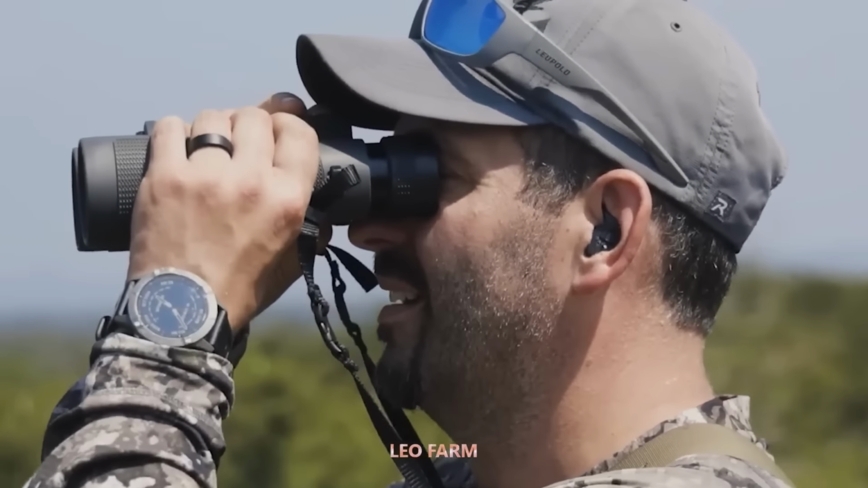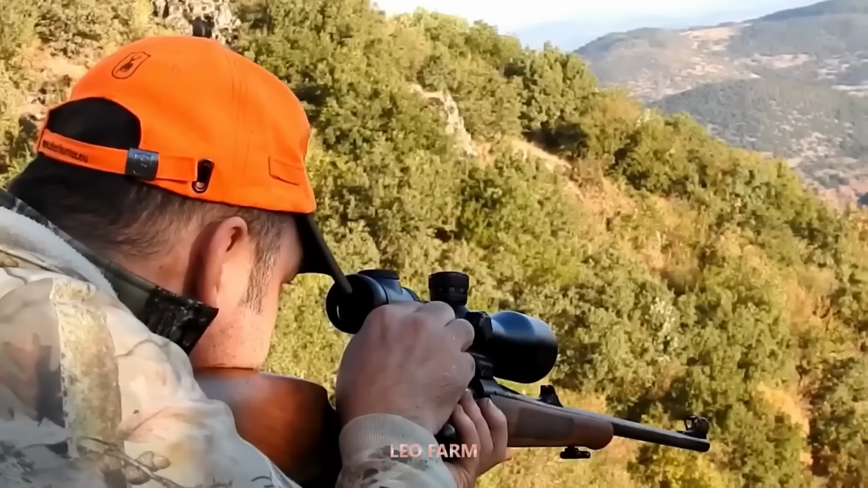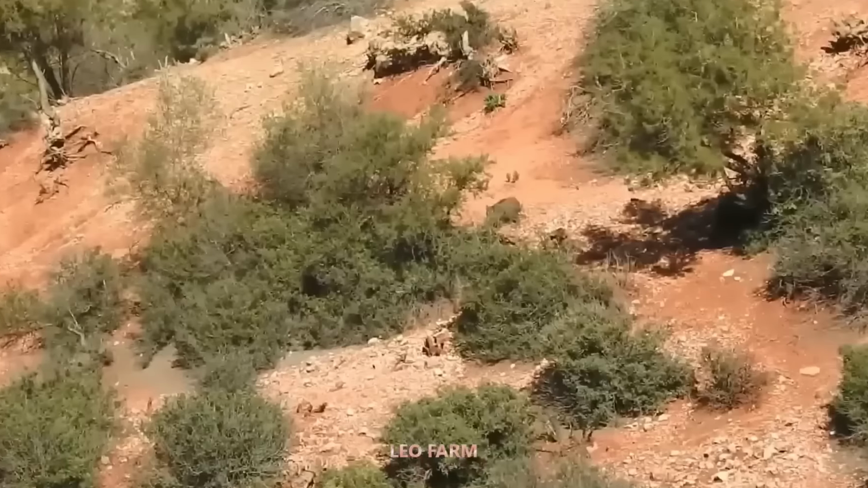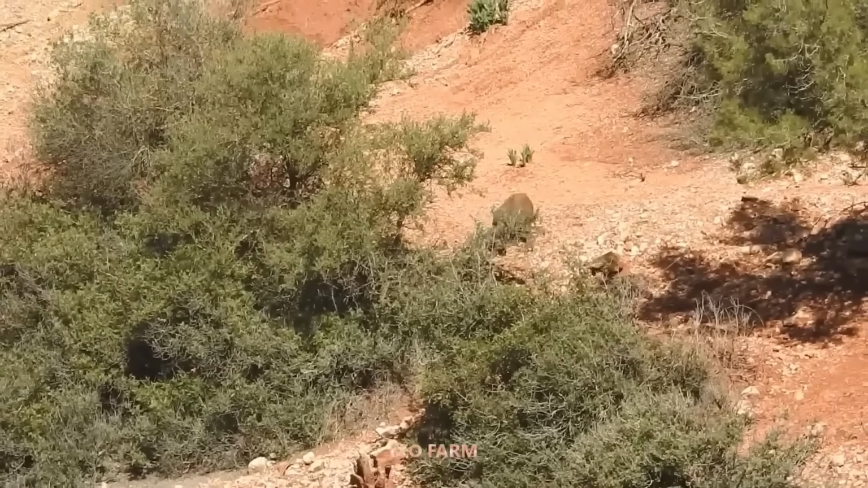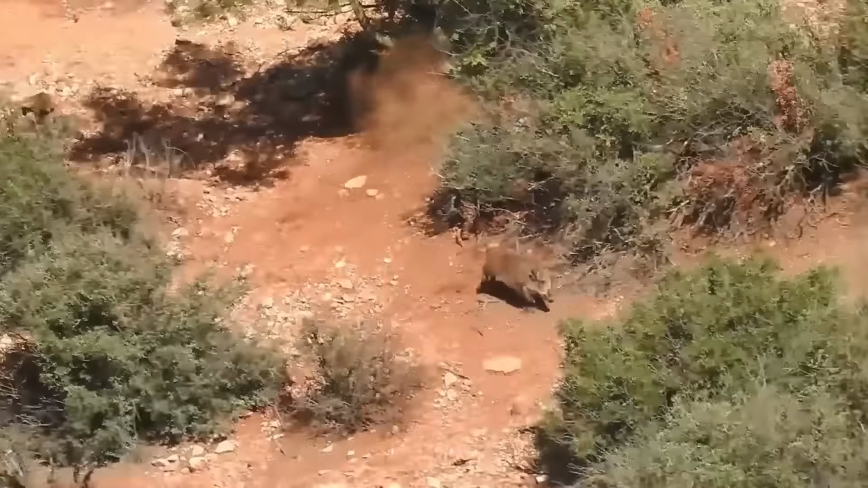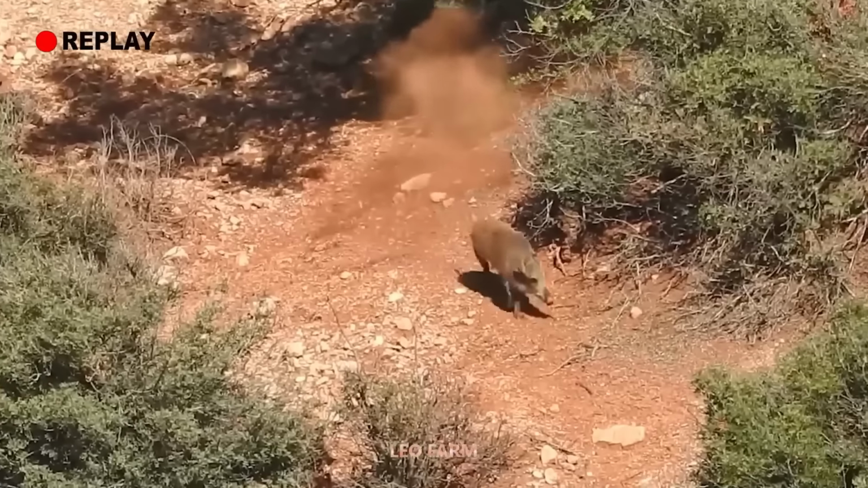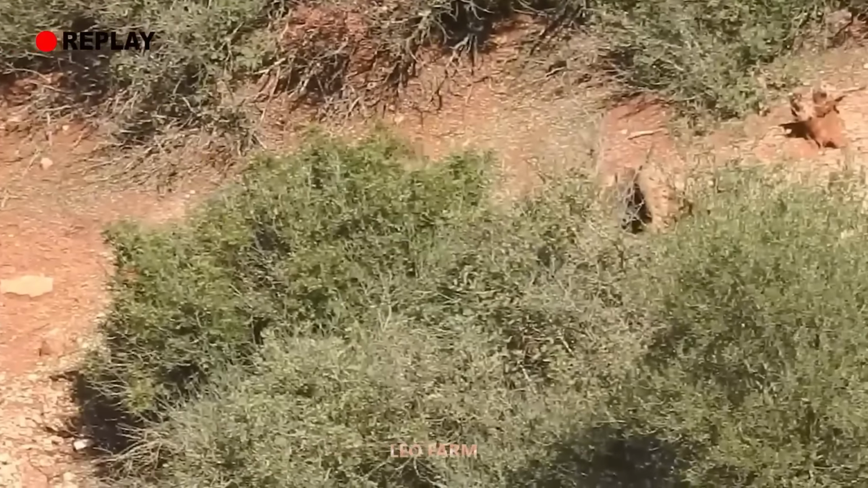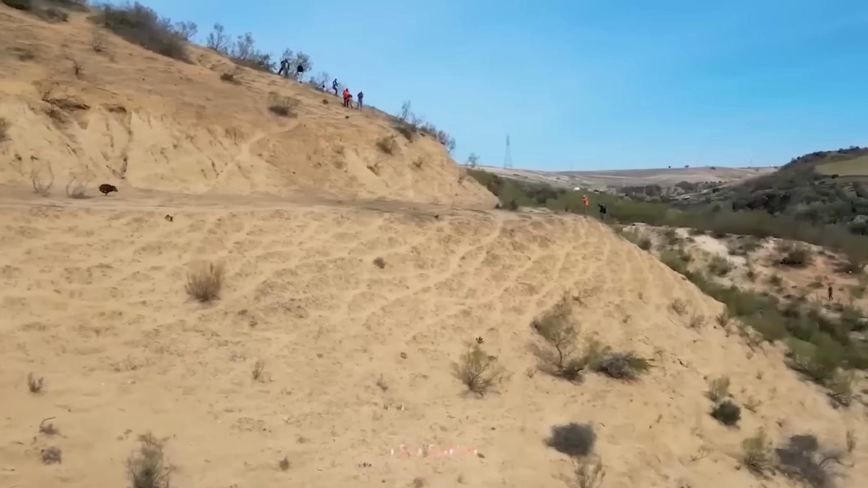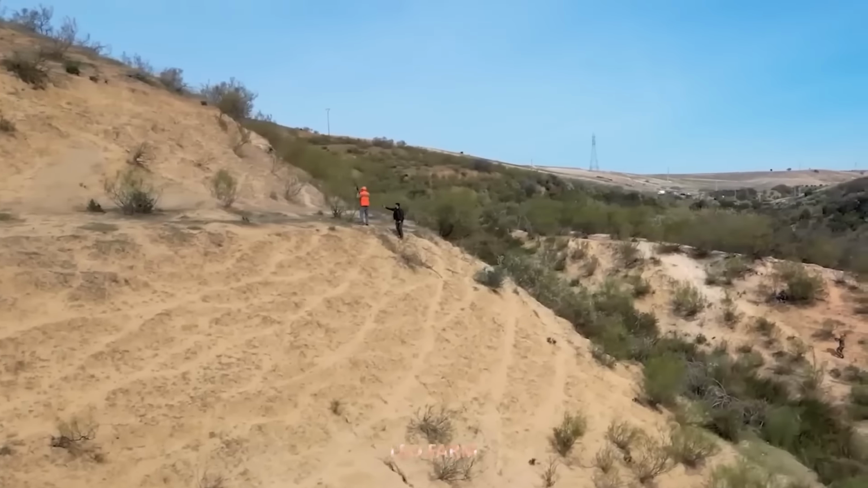I spotted it limping from a distance. I knew this prey would be an easy catch. I gave it a warning shot. It chose to run. The second shot sent it tumbling like a puppet with its strings cut. In a life or death battle, the slowest becomes dinner.